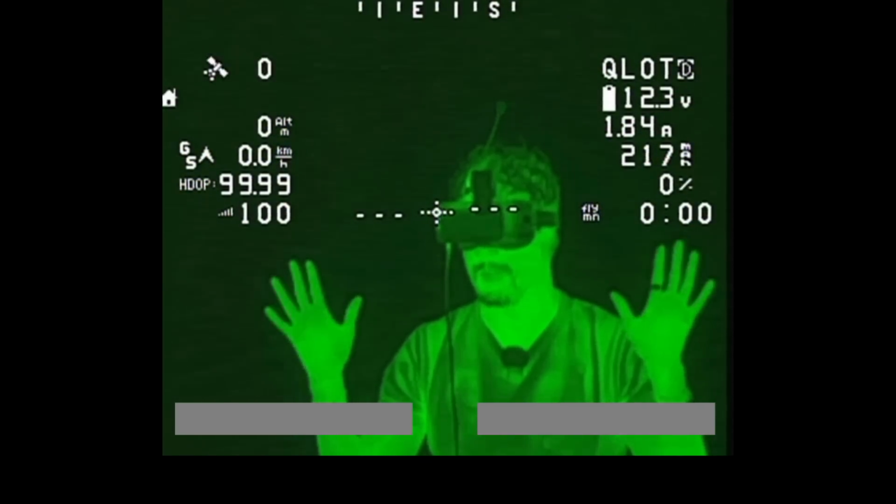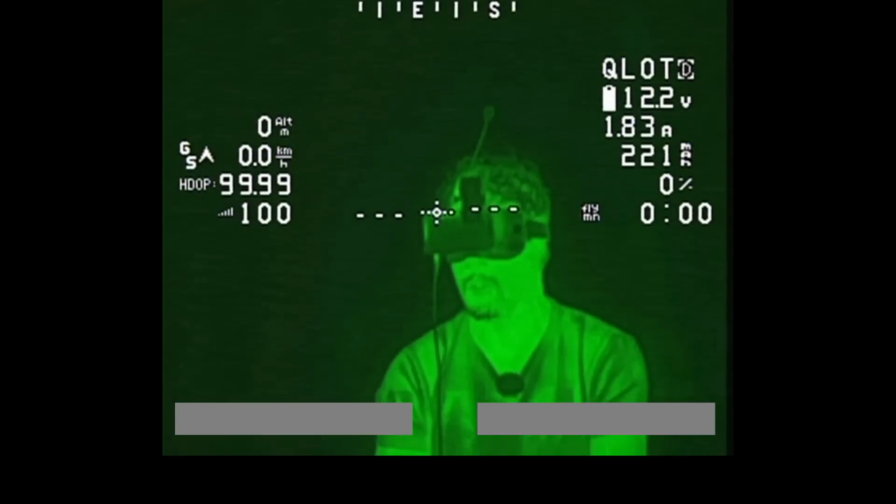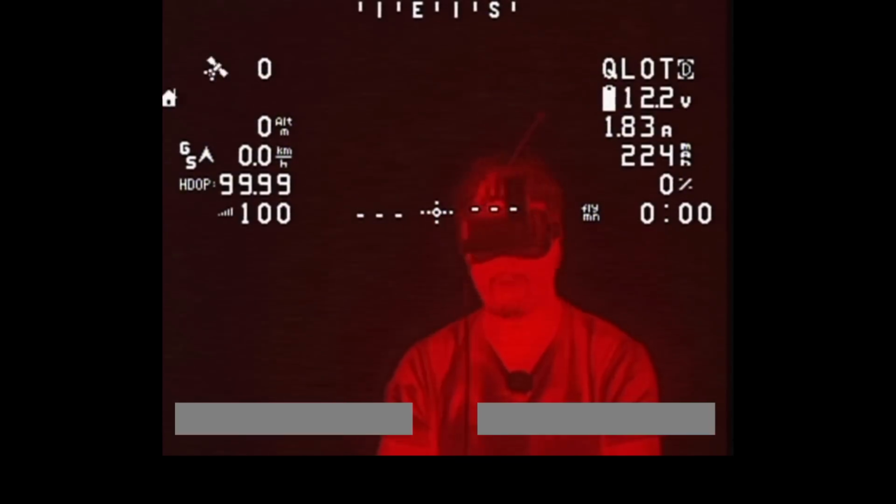To me, it's very aesthetically pleasing. Might not be the best mode for making out details, but I think this mode looks really, really cool. Next mode is this one here, which is basically the same as the last one, that's just red. I'm not really sure why you want a red mode, but you have that as an option.